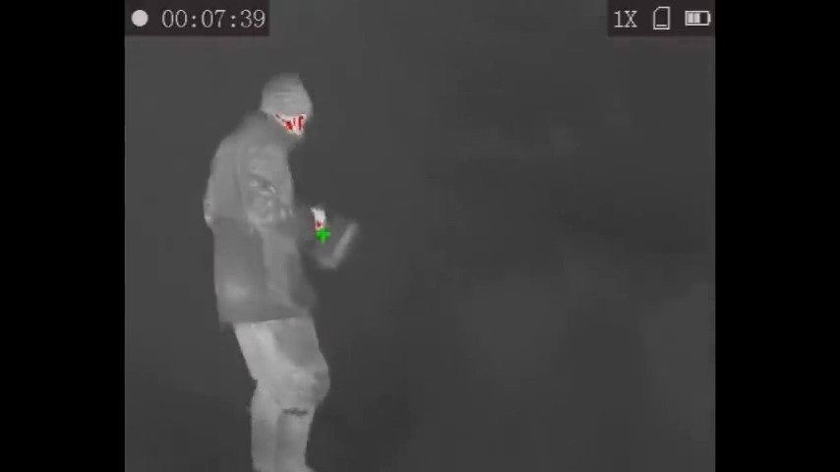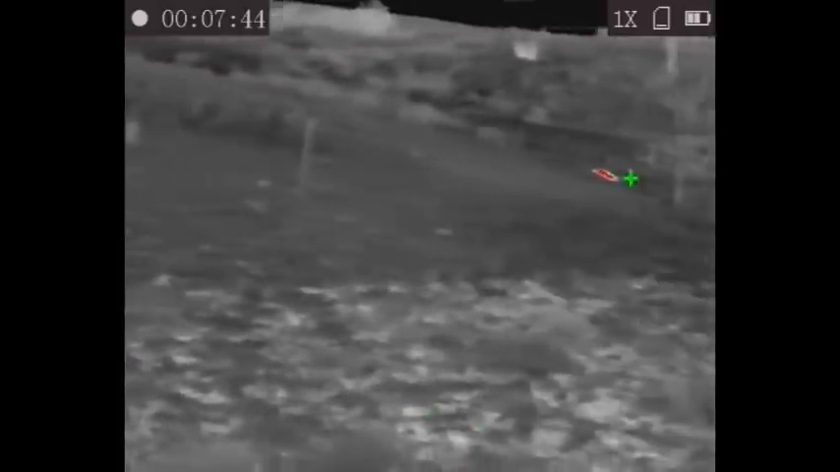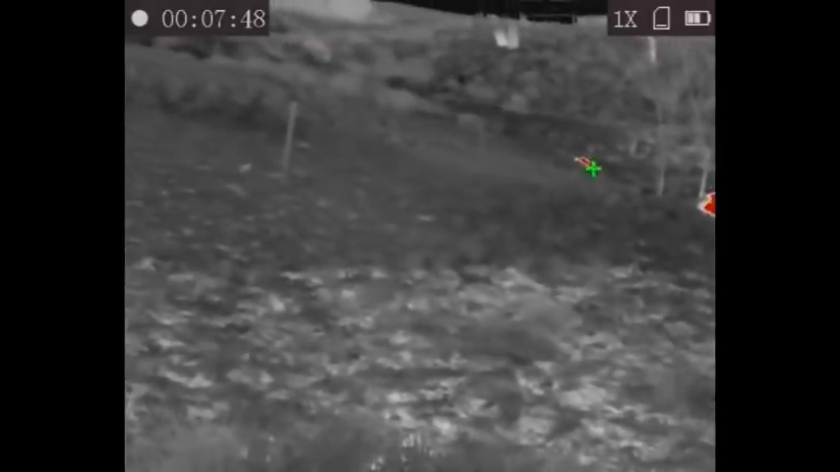Using a thermal just to spot the fox, because it's laying in pitch black and it's quite boggy here. So there it is, just on the left. That's just a hot rock face on the right. I'm just walking towards it.